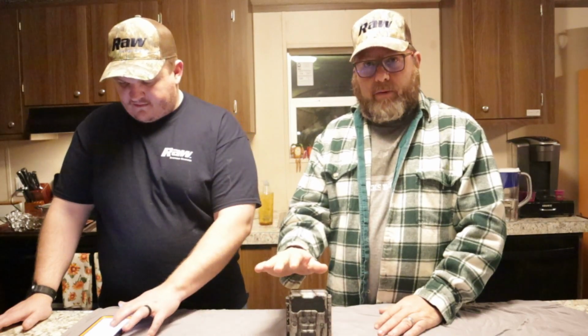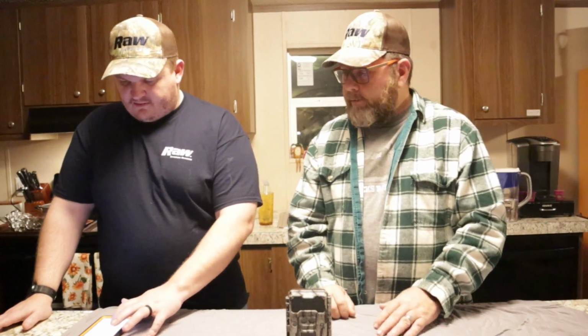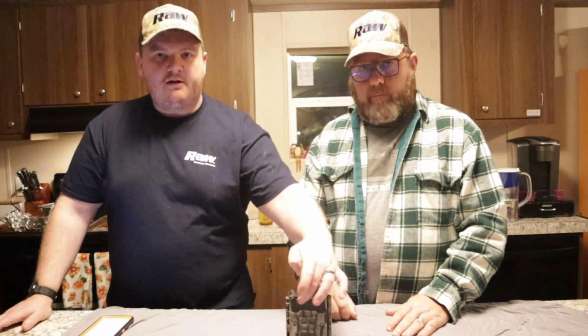A few benefits and features of this. As in the last video, this one also has a 30 megapixel camera. It's got 0.3 second trigger speed, which is consistent across all the Alpha cams, by the way. They all have that same quick trigger. This one's got 100 feet, and it's got 48 LEDs, so 48 LED lights in this area right here.